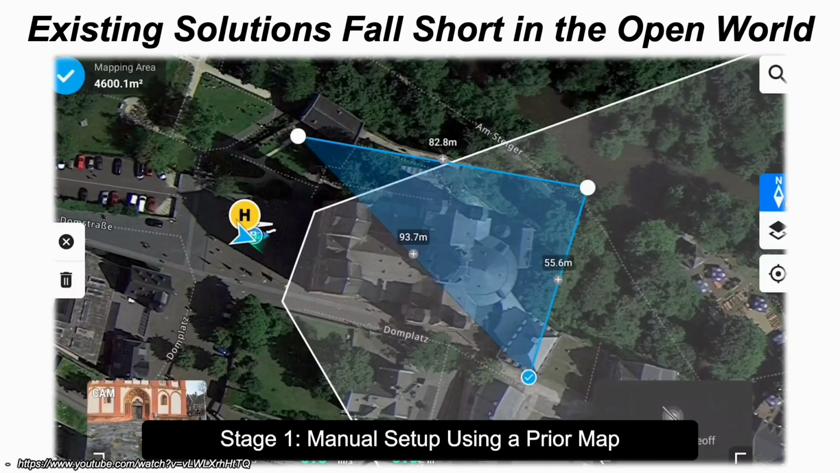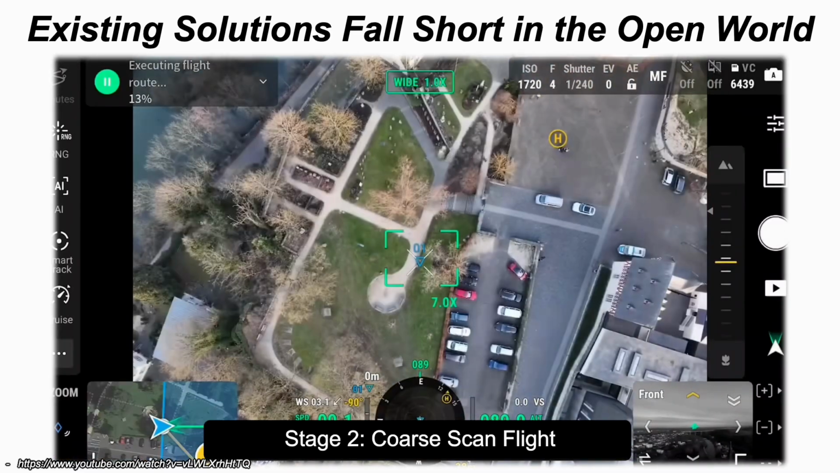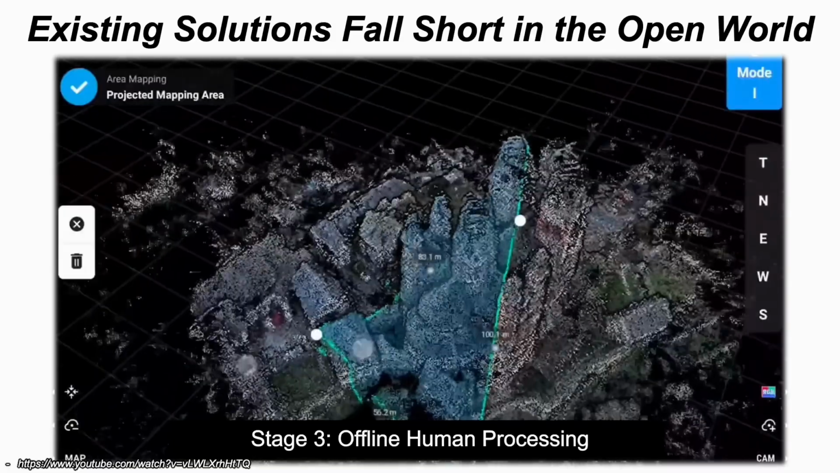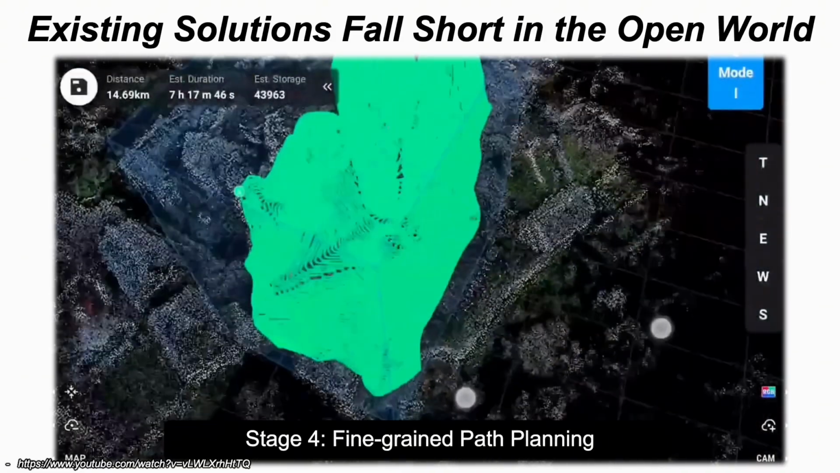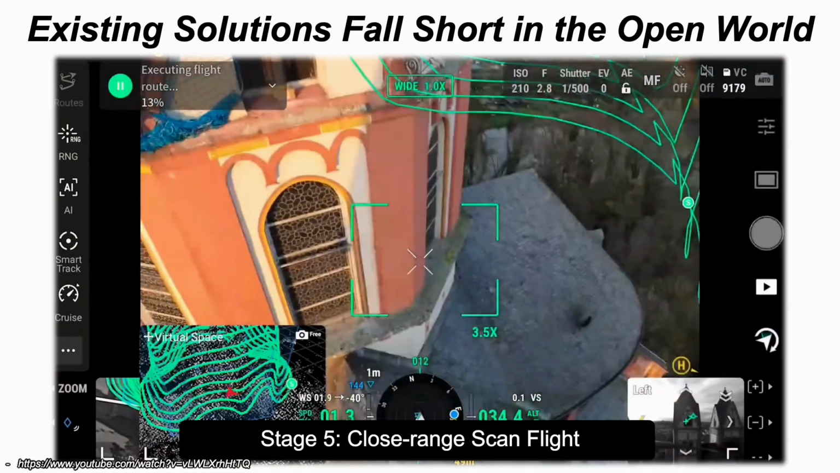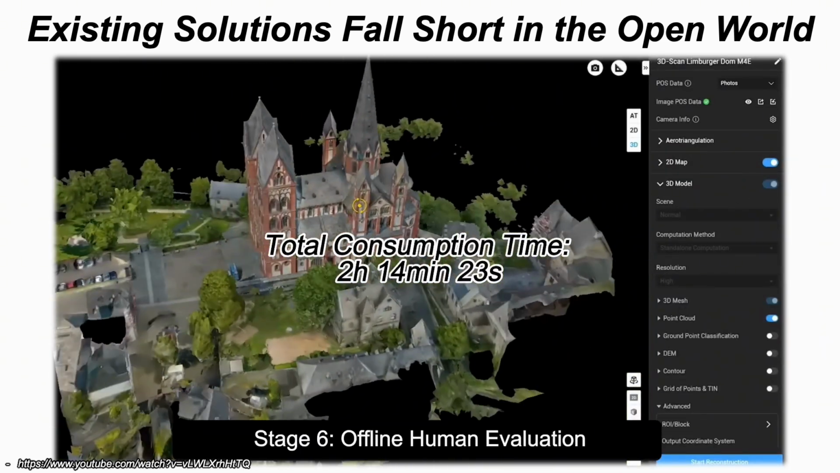They rely heavily on effortful priors, such as manual setup or pre-existing maps, to instruct which regions aerial robots should scan, and often require offline human intervention, like geometry processing during the mission. Additionally, rescanning is frequently necessary due to incomplete scans. Together, these factors largely limit their practicality, operational efficiency, and generalizability to diverse scanning missions.